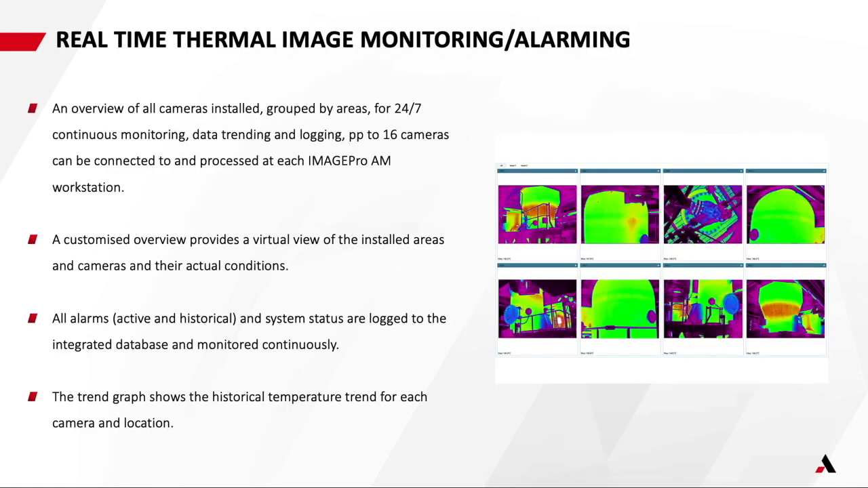The asset monitoring system on the right-hand side is collecting the temperature values from those 8 cameras and then automatically zoning that data and recording that data by zone. So an overview of all the cameras installed, grouped by those zones or areas for 24/7 continuous monitoring, trending, logging of up to 16 cameras. We do have applications where there are slightly more than that, but generally speaking, the standard software works with 16 cameras. And then you've got a customized overview, so we can tweak the software, import images, 3D files, and customize that software according to the specific application.